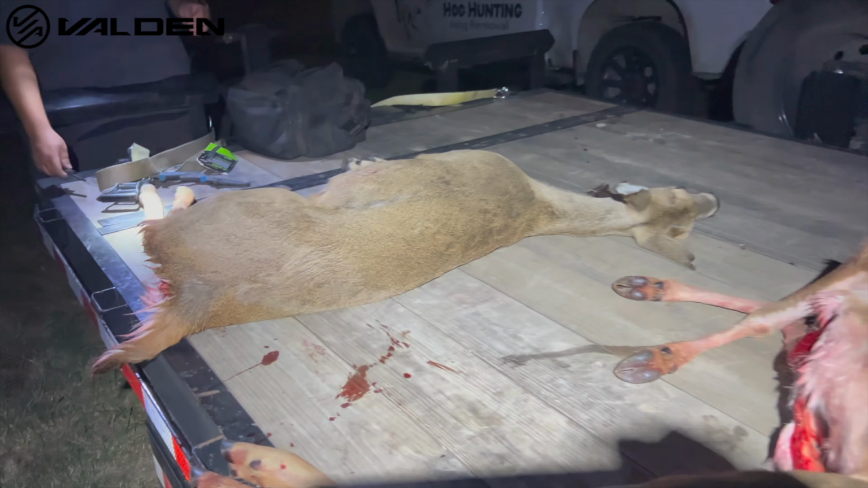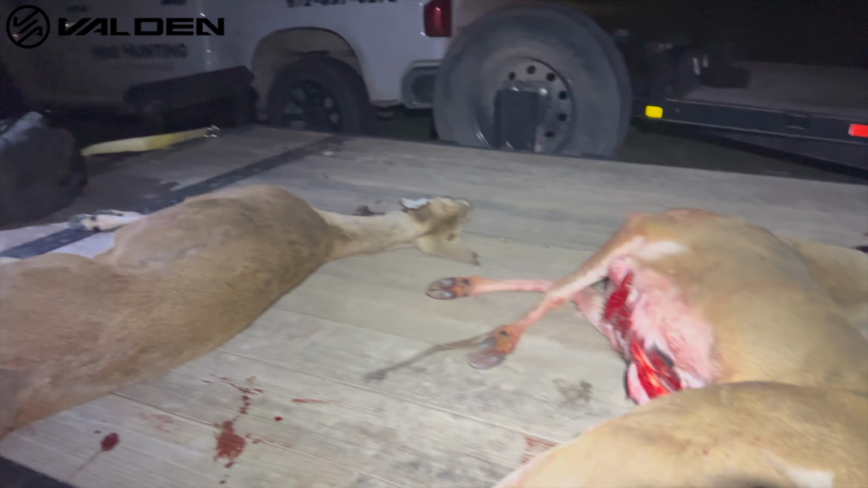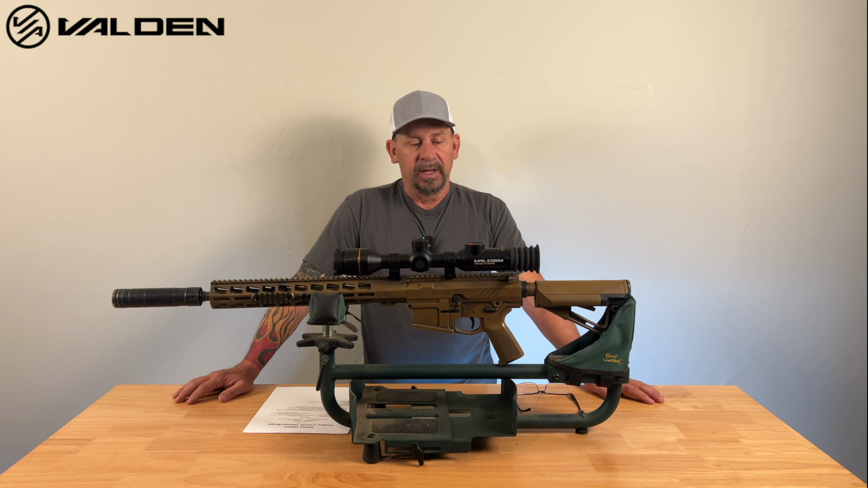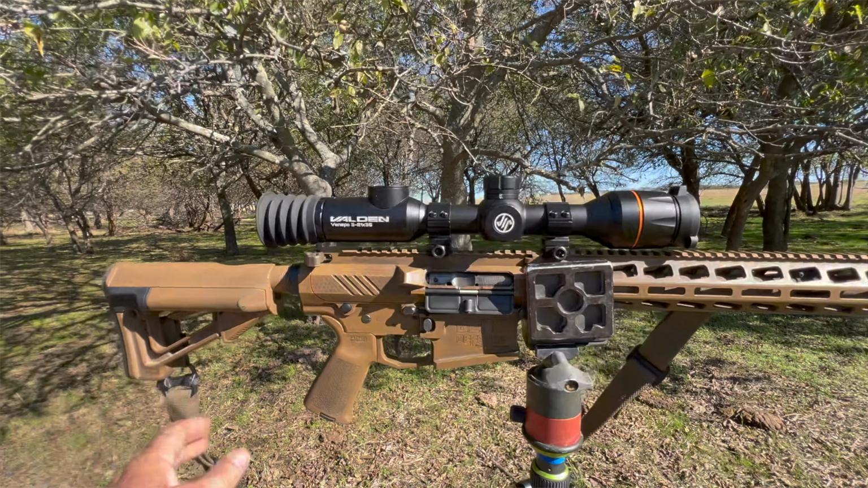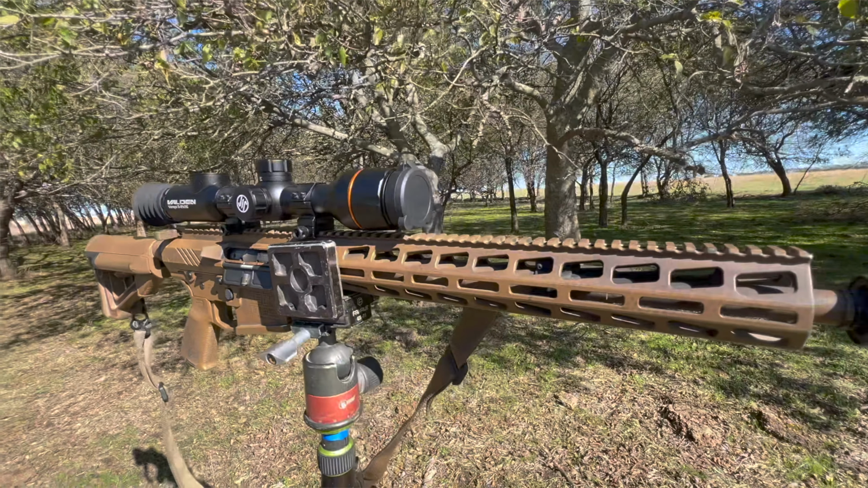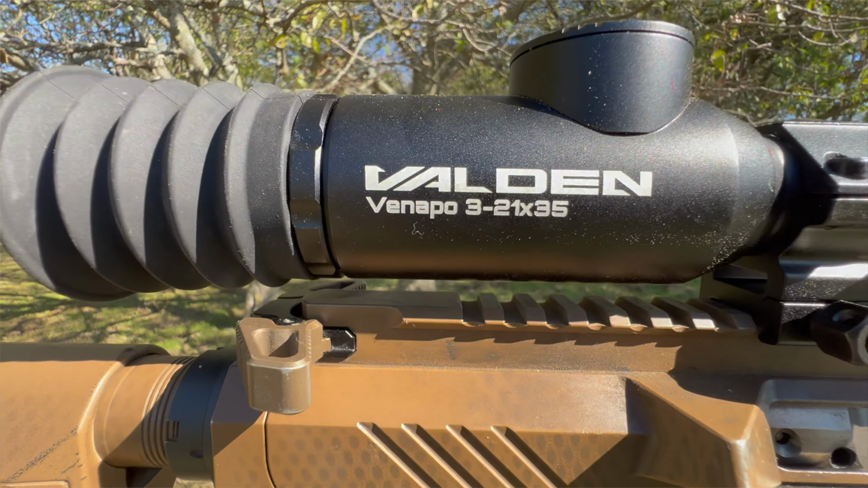So, good night of deer hunting. Got her finished up, two deer down, and I've been very, very happy with it. The picture quality, day and night, has been absolutely awesome. I mean, you're going to be hard pressed, in a 384 resolution, to find one that's got a picture this clean and clear. It's been very, very good.